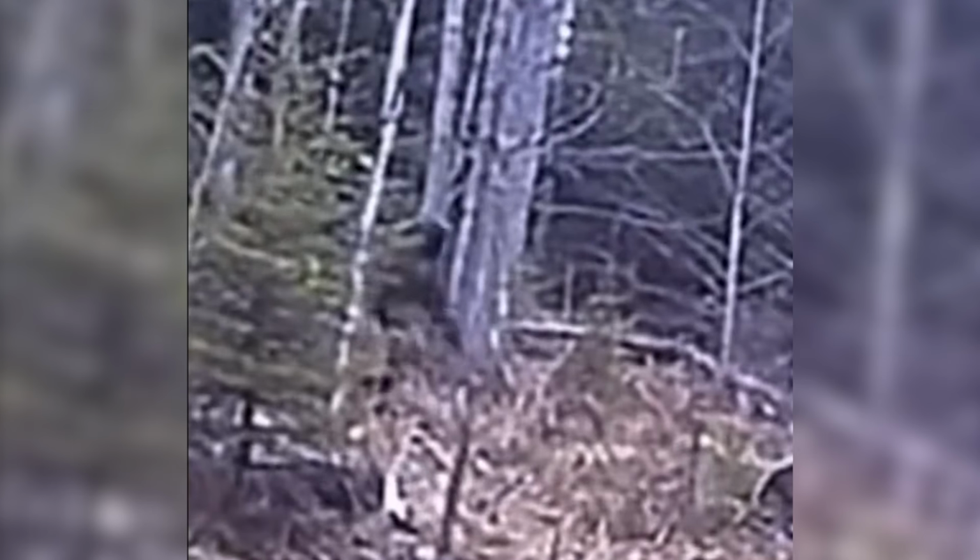Now, the quality here isn't great, partly because it was captured on a trail camera, also because the video is zoomed in. This thing was pretty far off in the distance. Even taking that into consideration though, there's a lot you notice. Look at the creature's gait, the way it swings its arms, how big and bulky it is. What do you think about this one? Is this someone in a very convincing costume, or is this some genuine Sasquatch footage? Let us know down in the comments.